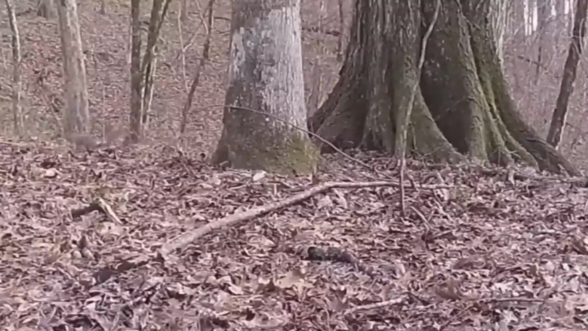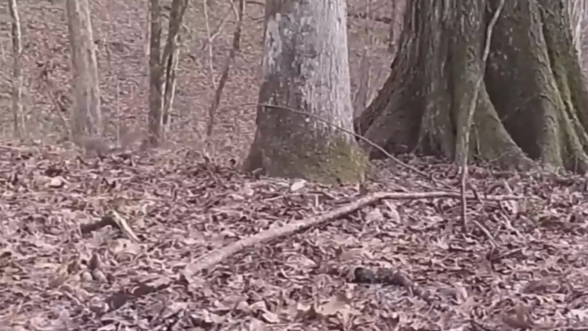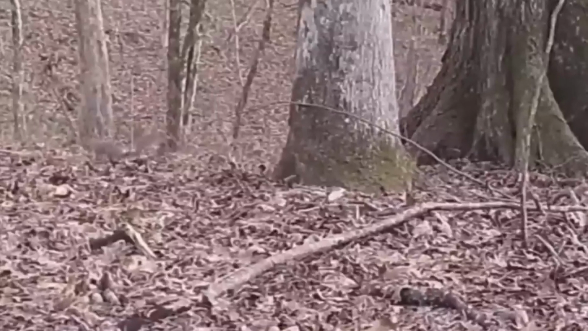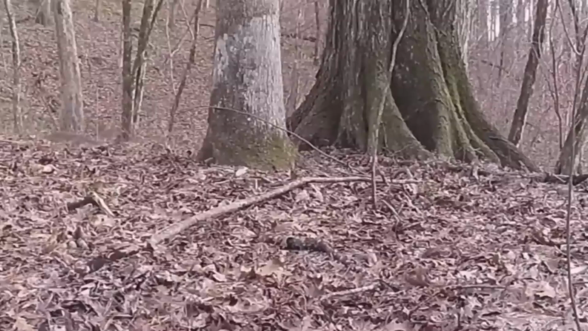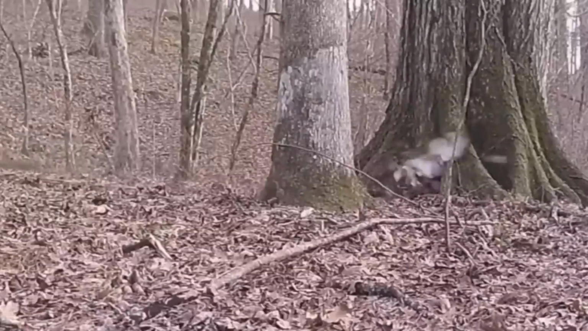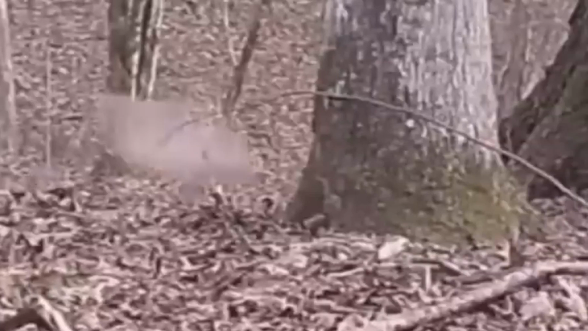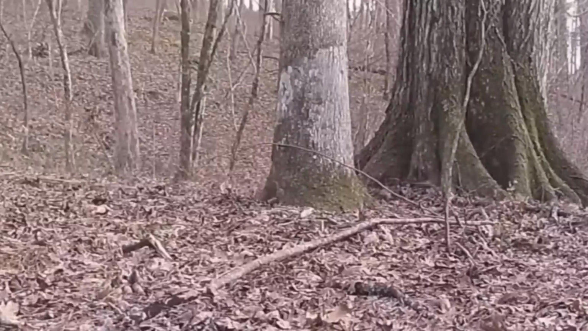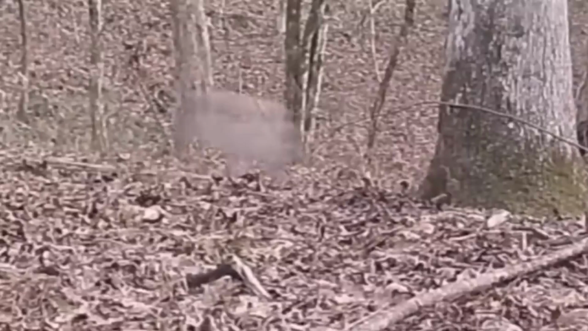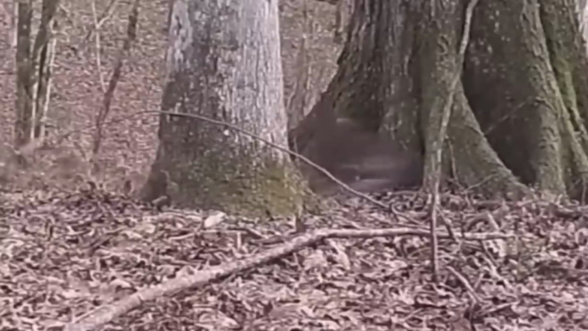The footage captured by the trail camera is not just fascinating, but also shows the incredible survival skills of the squirrel. As the squirrel hops down from its tree, it begins to forage for food among the leaves on the ground. Suddenly, with lightning-fast speed, a hawk swoops down from the sky, aiming for the squirrel. But the squirrel proves to be quicker than the hawk anticipated, as it makes a quick dodge to the side, causing the hawk to miss its intended target.